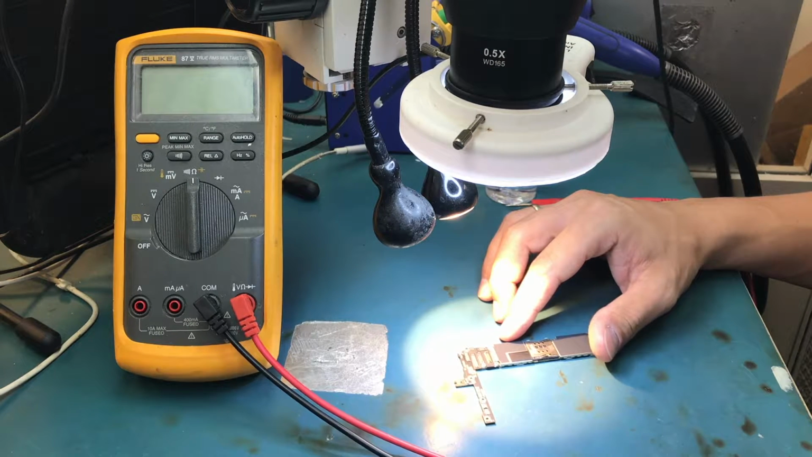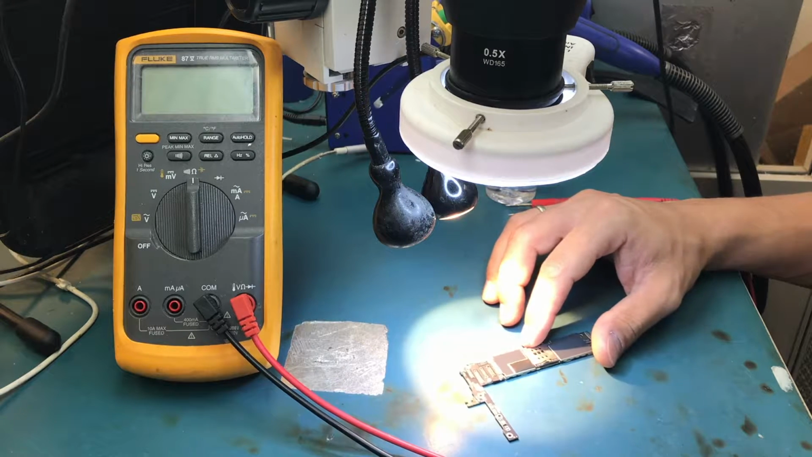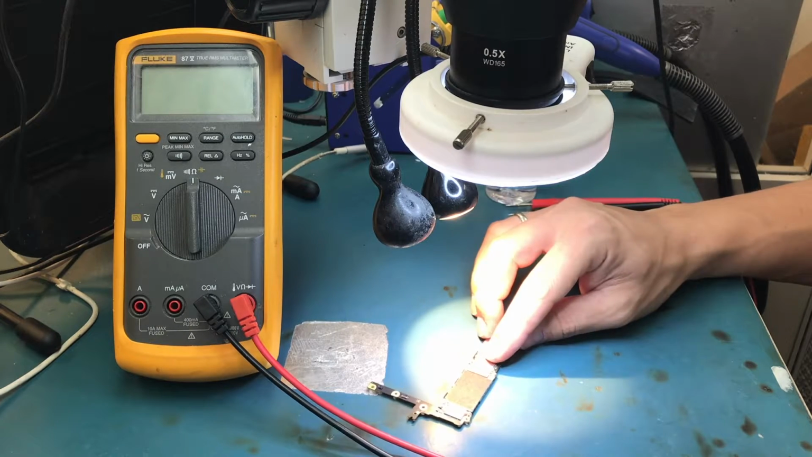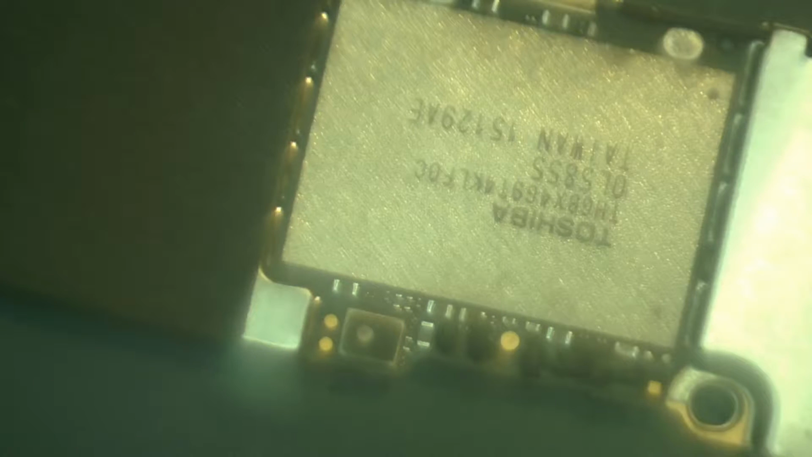Okay guys, today I'm working on an iPhone 6 Plus that came in with no power at all. Upon inspection of the internals of the phone, we determined that it's perfect. There's no corrosion, no visible traces of previous repairs, nothing. Absolutely clean and perfect phone, yet it doesn't turn on.